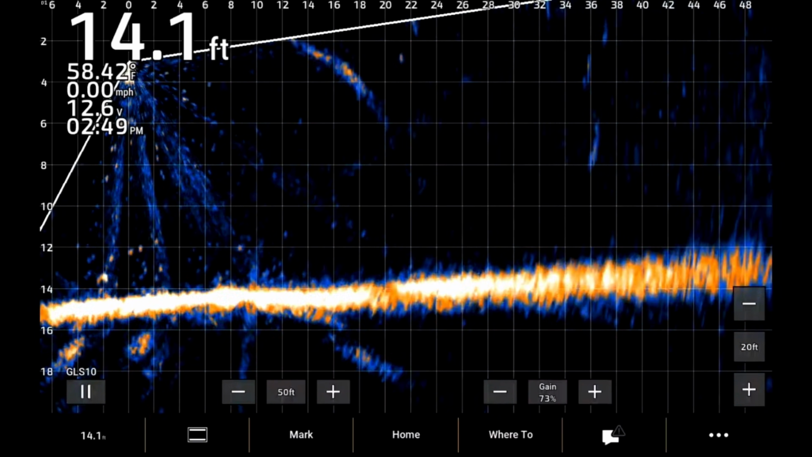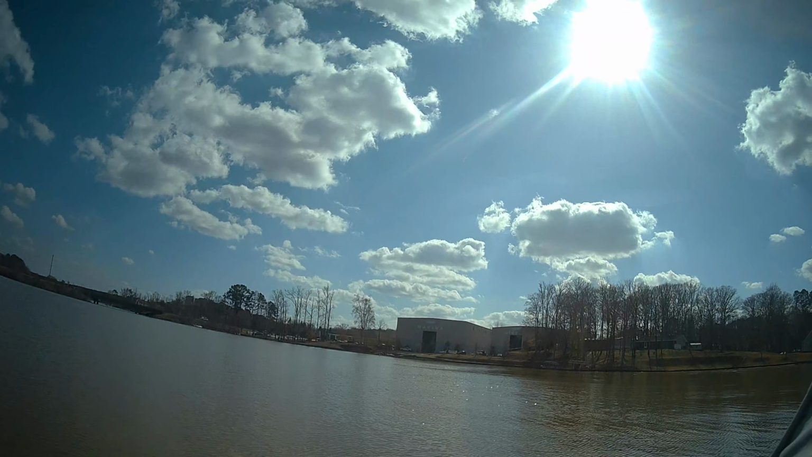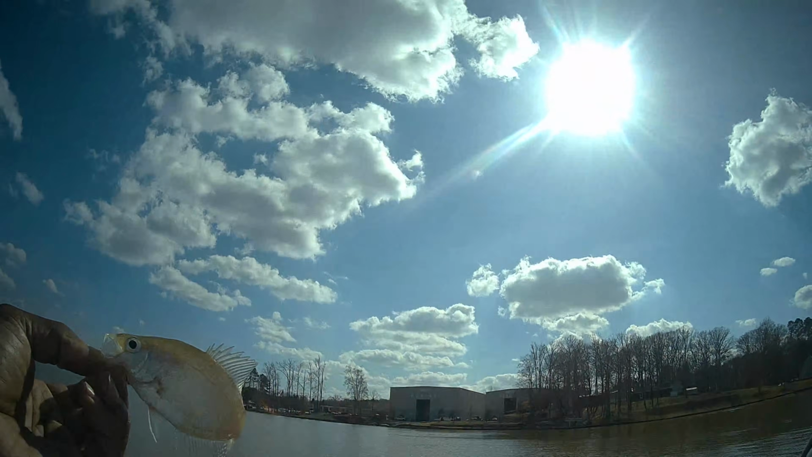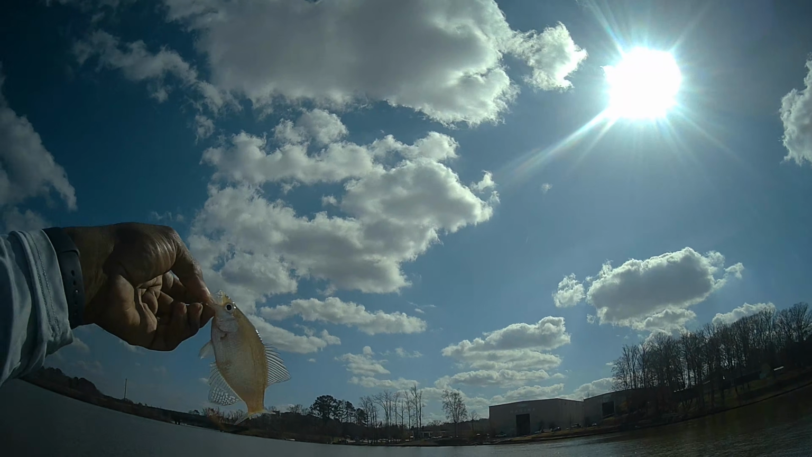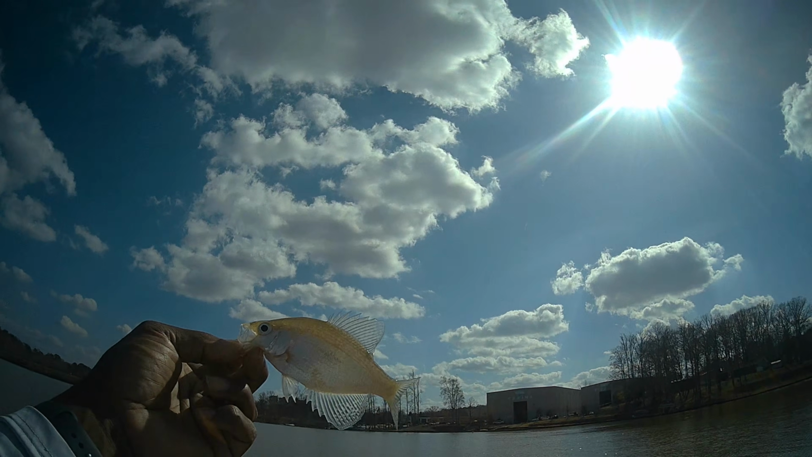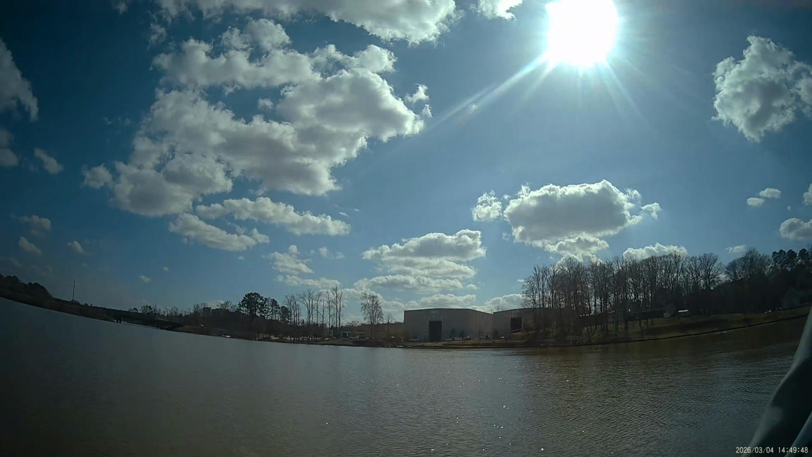I thought that was a little fish, and it is. It's a little bitty old something. Now, look at how little that fish is right there. Will you look at that? See, this is how I win little fish tournaments sometimes. Get on out of here now.